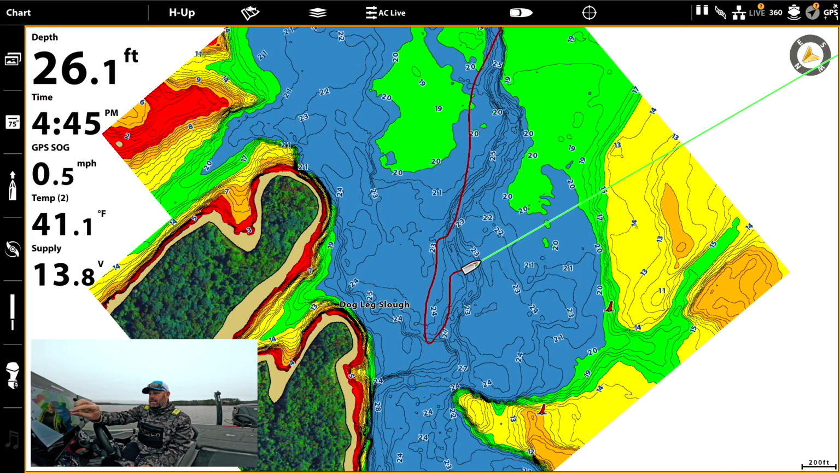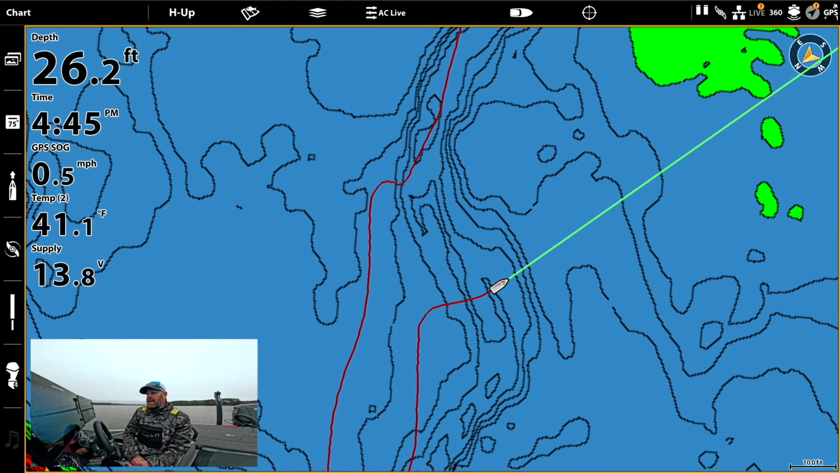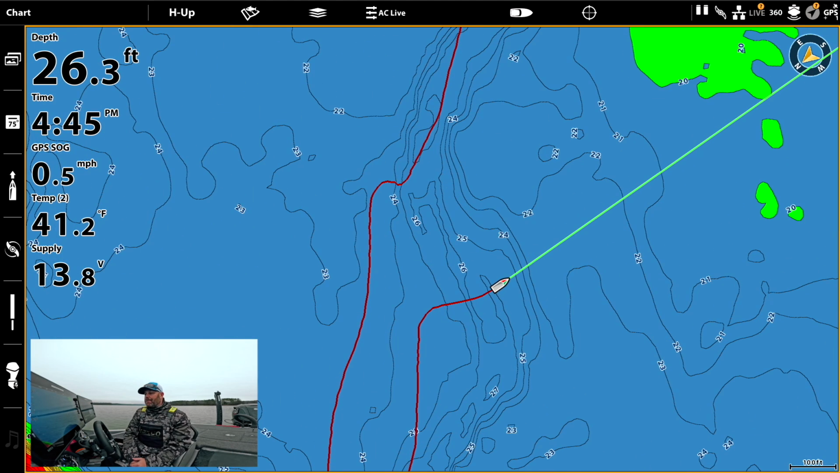And then, like I said, setting that, so today I think we're down 6 feet. Let me go through this process again for you guys. So that's showing, yeah, we're right there at 26 feet, 26.1.